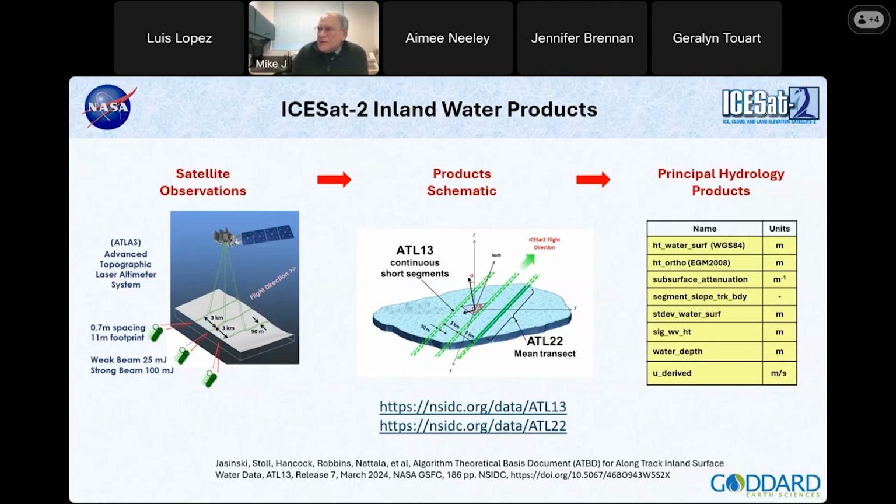We also compute the subsurface attenuation of photons that go down into the water. We estimate the segment slope along track, and from the slope we get a surface water standard deviation, from which we can estimate the surface water height. And in some cases, when the water is clear, we can get water depth down to about 20 meters. But that's for inland water, which is usually rather turbid compared to a coastal zone. It's a little more difficult. And I have some examples of that.